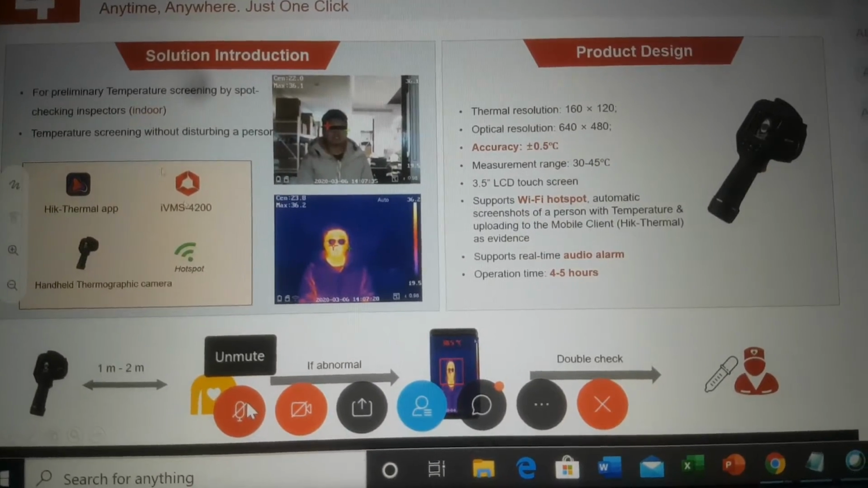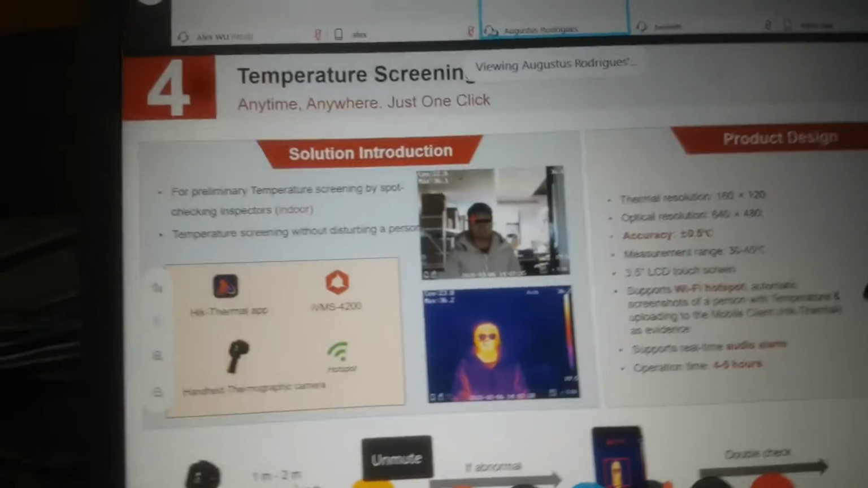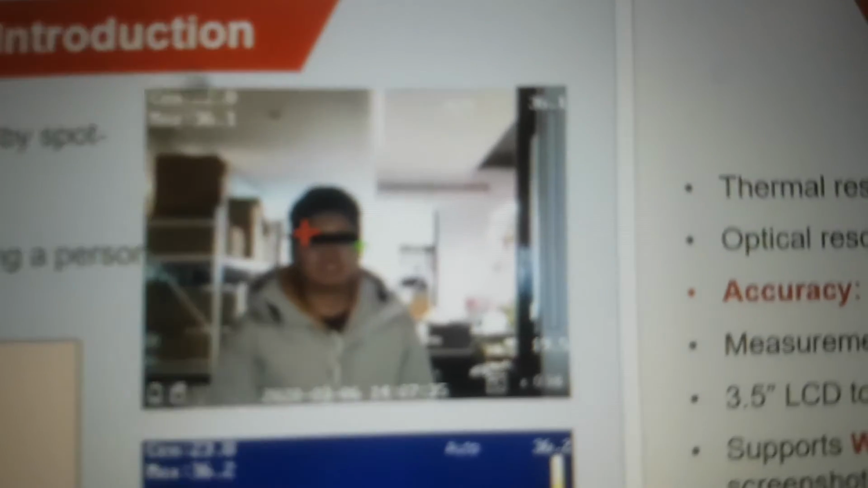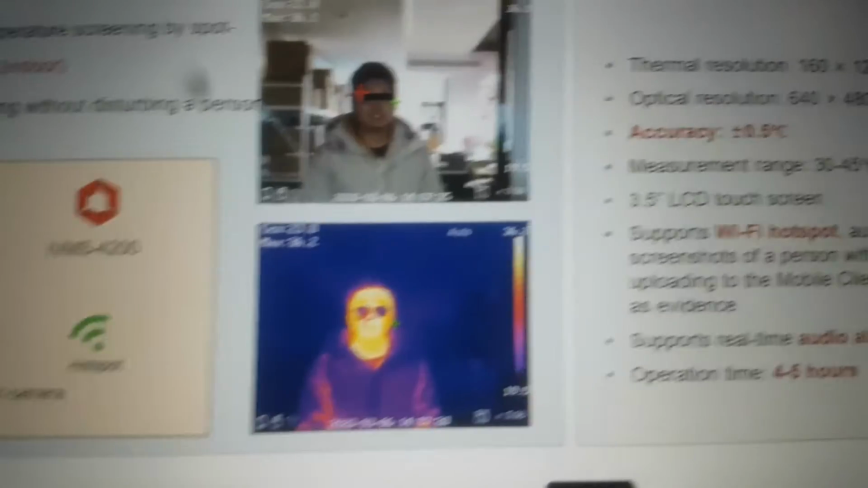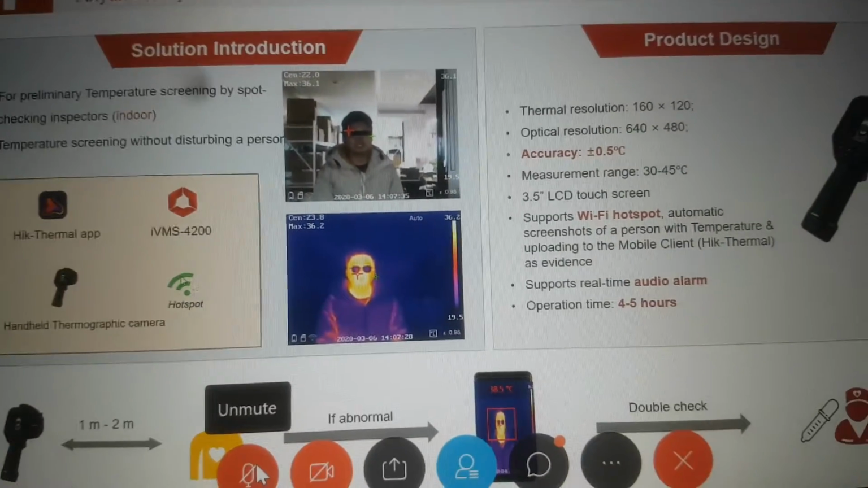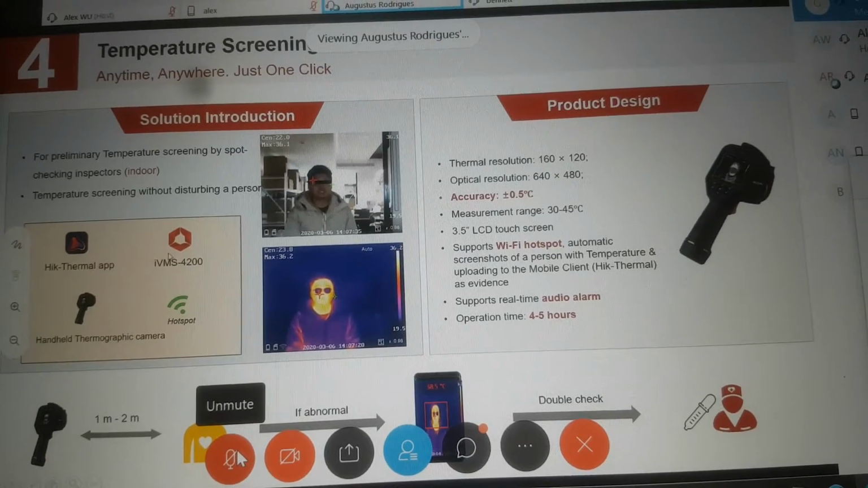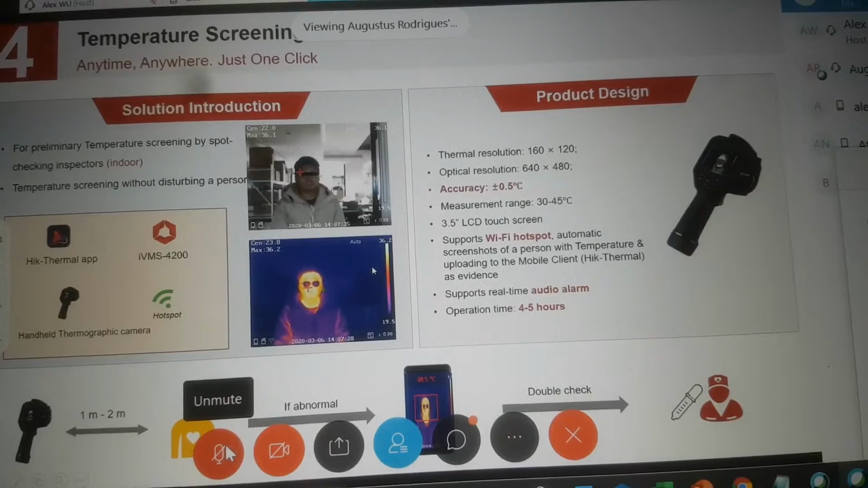So this is our handheld solution, with which, as I said, we can measure from 1.25 to 2 meters. If there is any abnormal temperature, we can use the mercury temperature sensor. You can also monitor with the X thermal app. There is also the IBMS platform, a software platform which can communicate via a hotspot like Wi-Fi. Then you can connect directly to the IBMS 4200 software to monitor the solution.